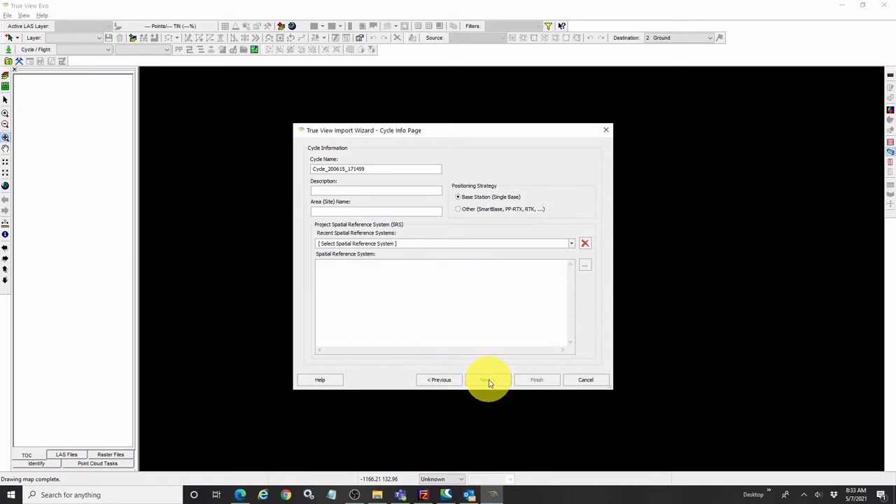So now I need to give it some cycle information. So cycle is a term we use within EVO to reference a flight, essentially. And we keep that consistently across all of the workflows, although some of the different sensors have different names for it. So in the Phantom 4-RTK workflow, there's no cycle per se on the GGI side, but we just keep that naming scheme for consistency across all of our workflows within TrueView EVO.